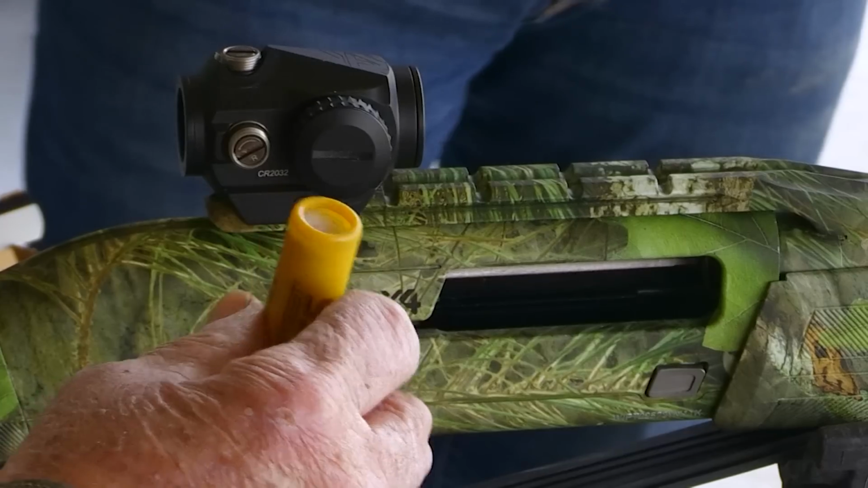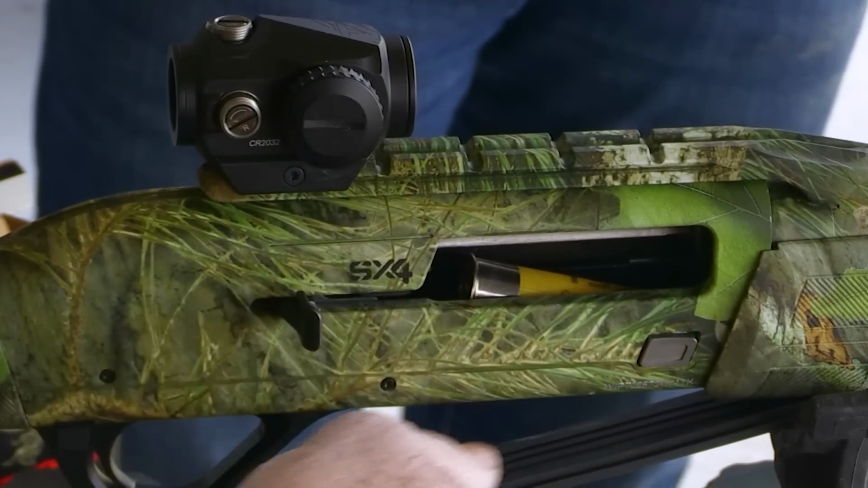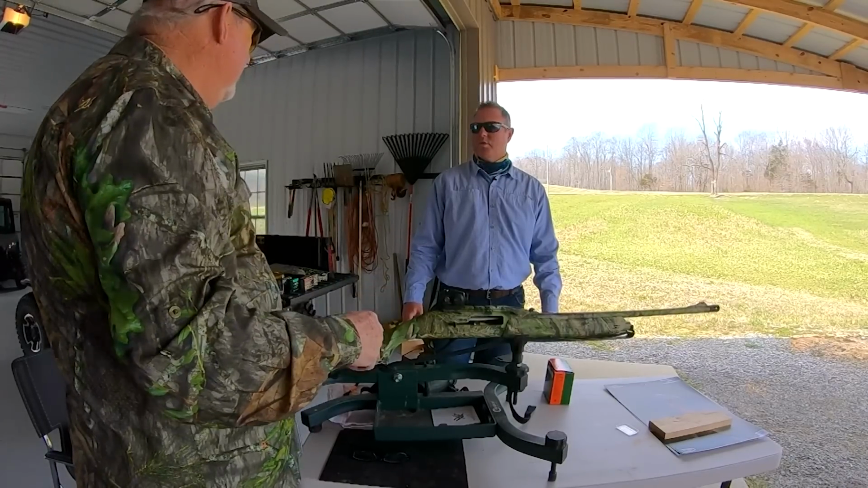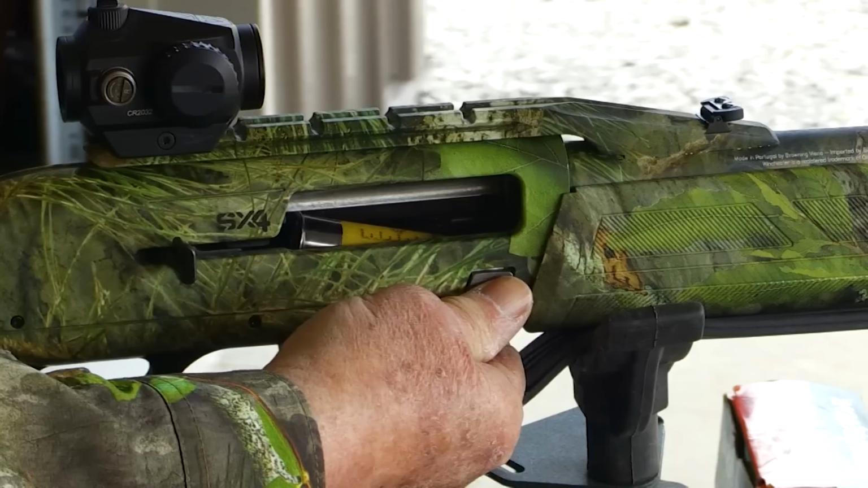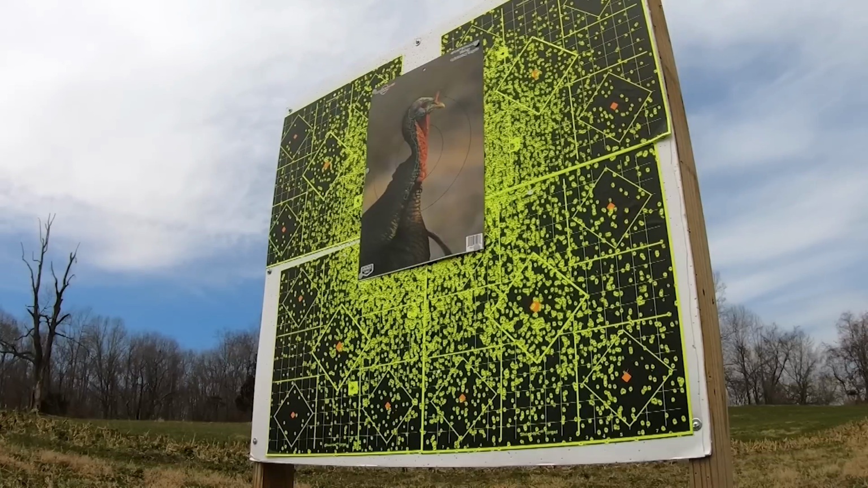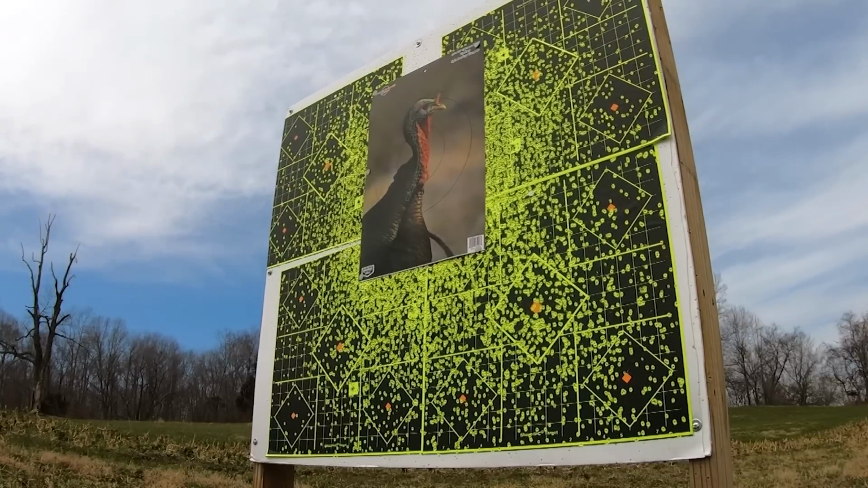I'm going to shoot a TSS this time. It's a tungsten shell, so you get a few more shots. Yeah, and I've adjusted my gun, so let's see what it does. All right, fire in the hole.